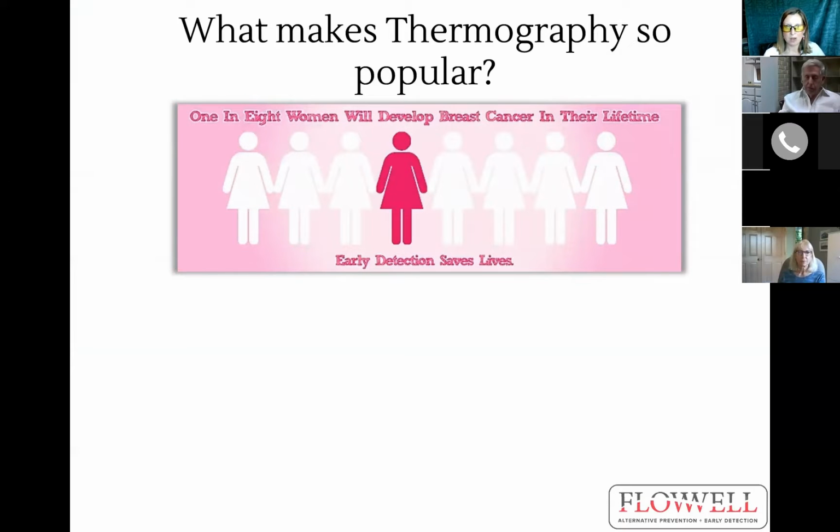So what makes thermography so popular? As members of Breast Thermography International, most of our patients end up finding us because they want a breast screening and they're fed up with screenings that radiate their body or compress their breast tissue. And if you expose yourself to too much radiation, it can literally cause the disease that you're screening yourself for. So with thermography, not only can we check the breasts, but we can evaluate the health of your entire body.